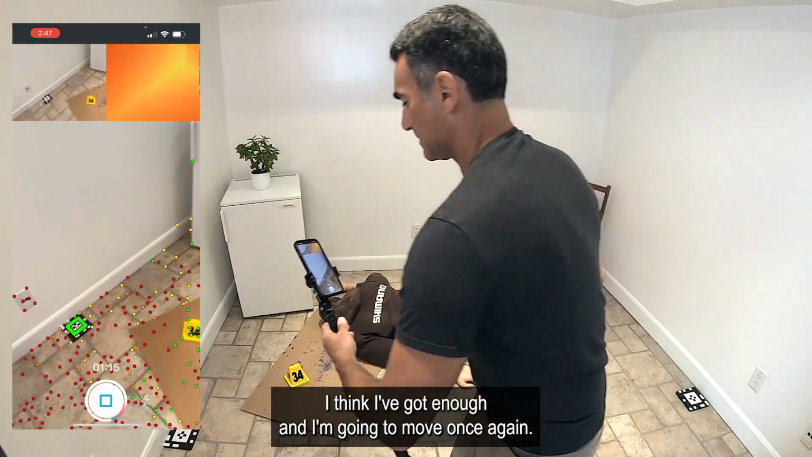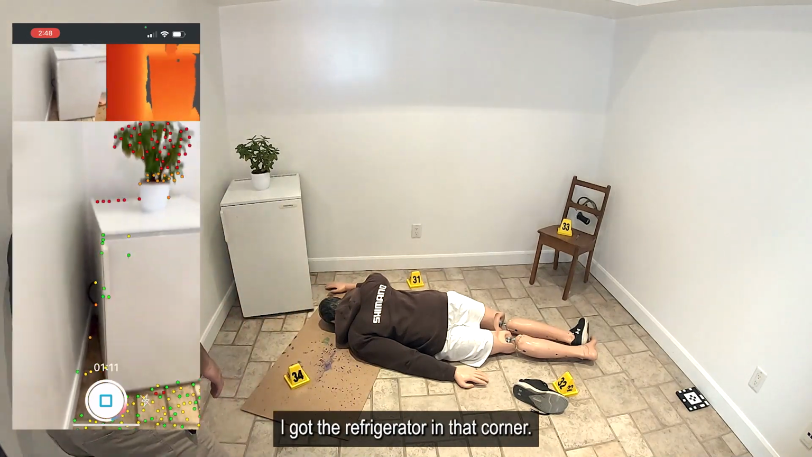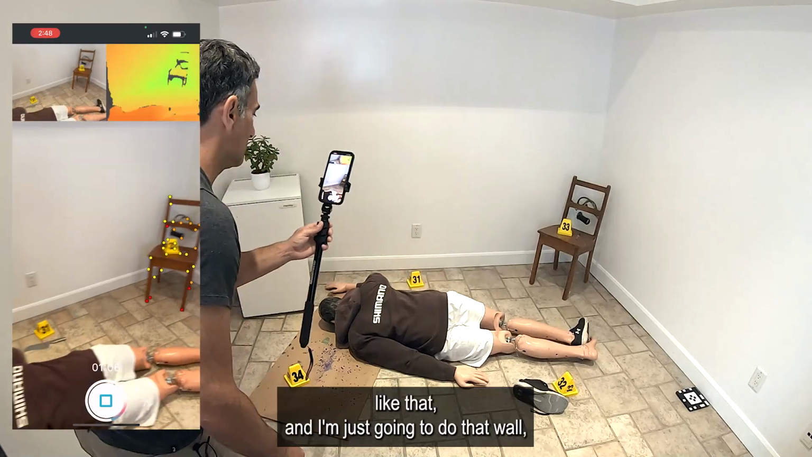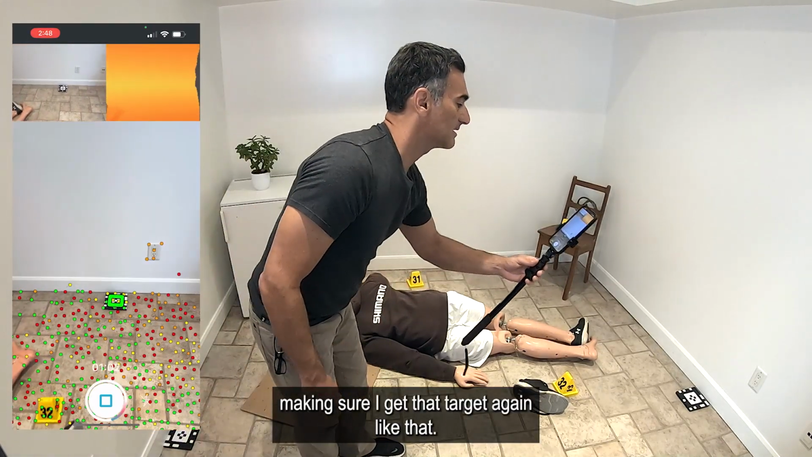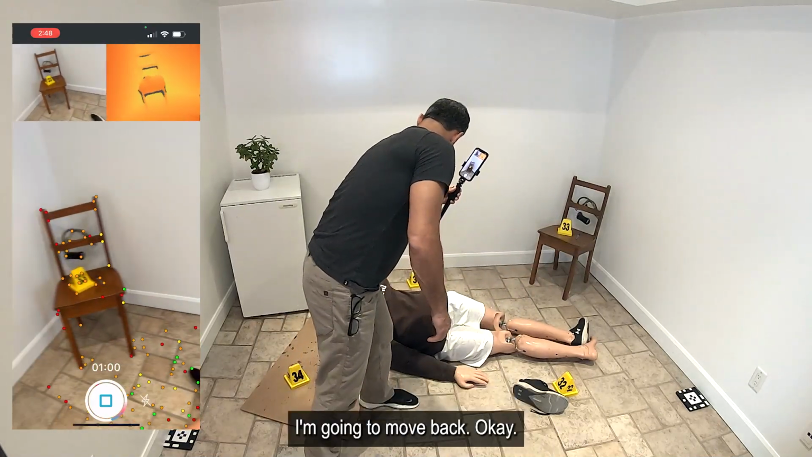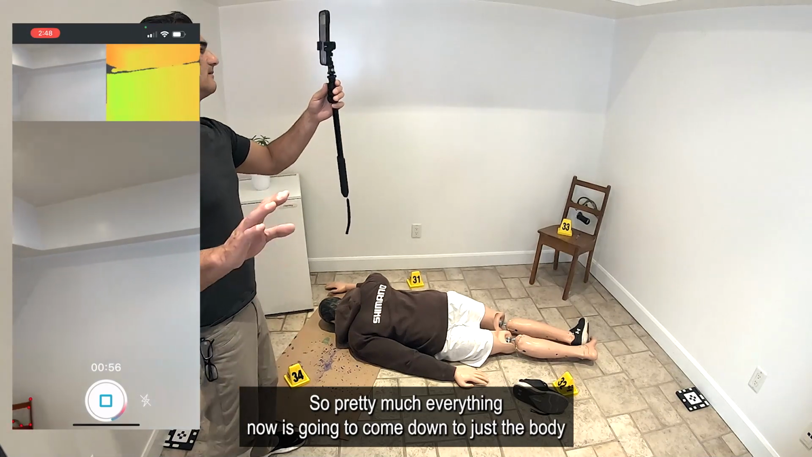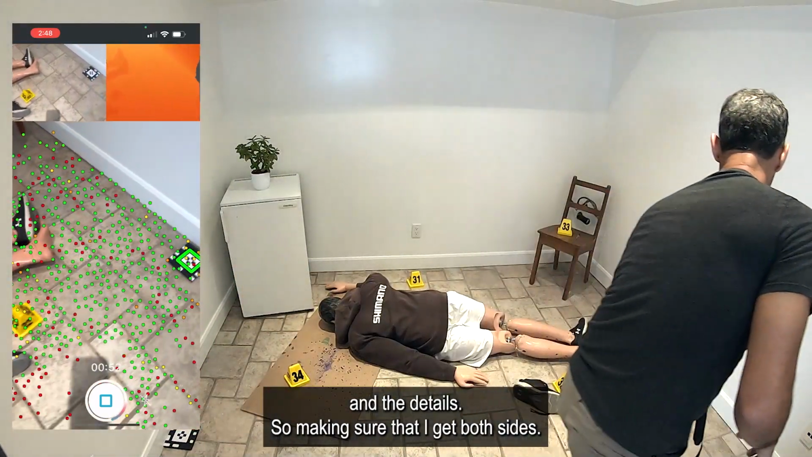And I'm gonna move once again. I may overlap this side. Let me make sure I got the refrigerator in that corner. The box going over like that. And now I'm just gonna do that wall, making sure I get that target again, like that. I'm gonna move back. Okay, so pretty much everything now is gonna come down to just the body and the details. So making sure that I get both sides.